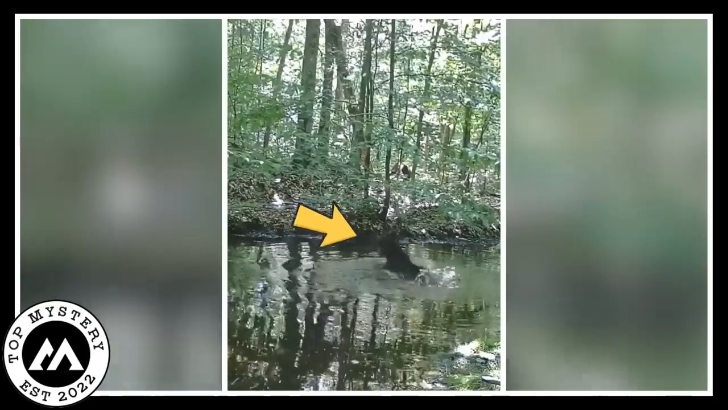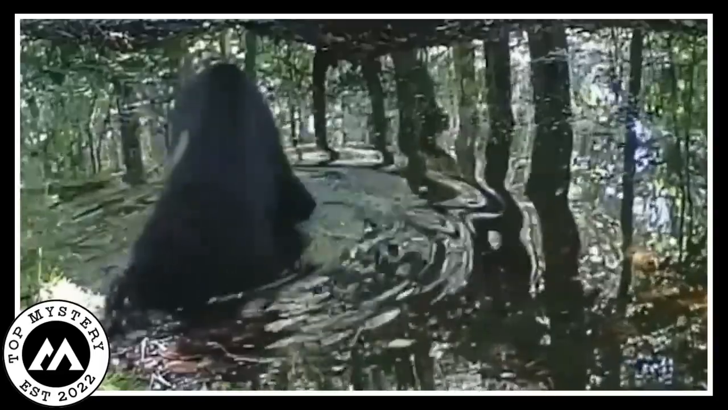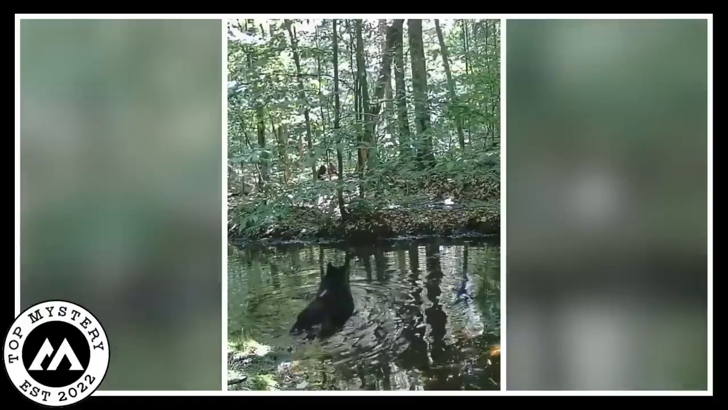And it seemed to be having a blast. It splashed around like it was having a party or something. The camera just quietly watched it all happen, capturing the rare show that left everyone who saw it totally amazed. The bear was so carefree and joyful, and it was really something to see. It's a good reminder that even in the wild, there are surprising and wonderful things to discover.